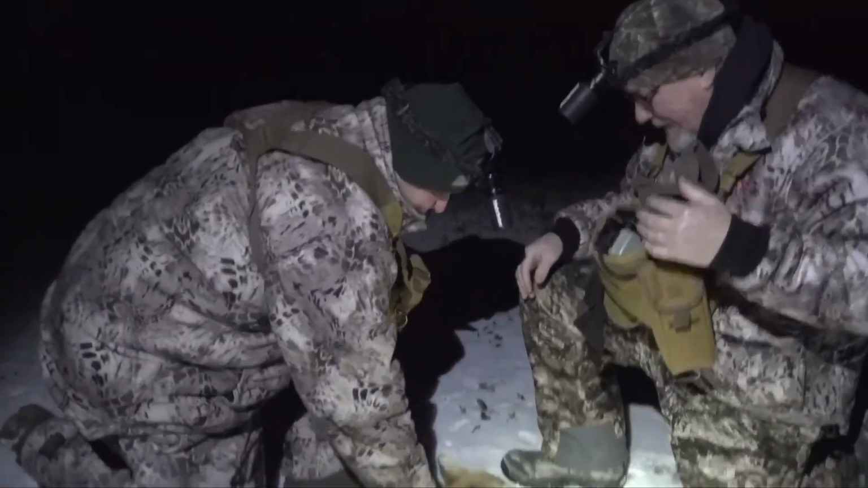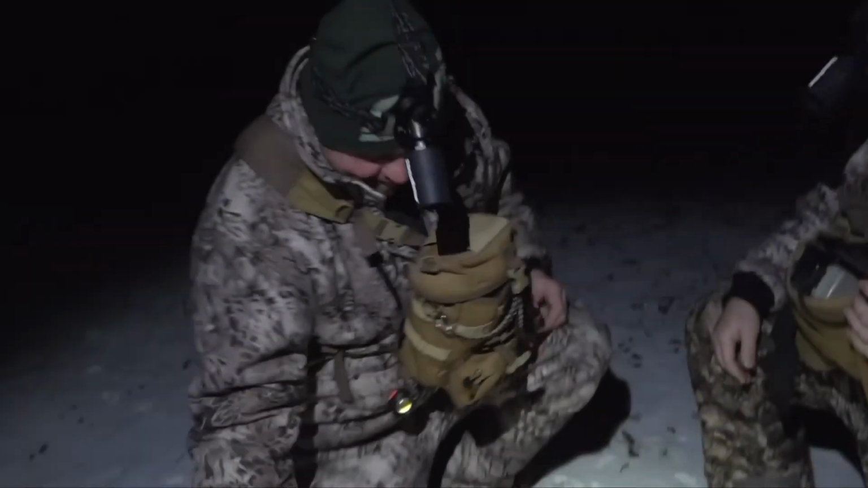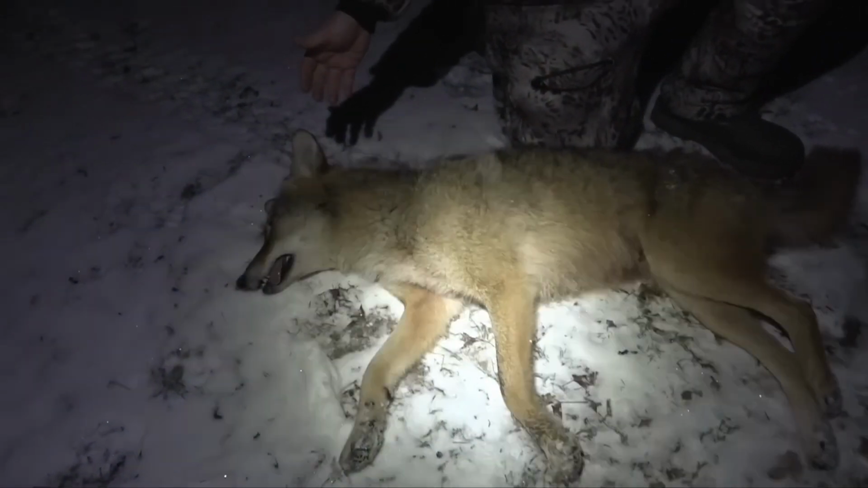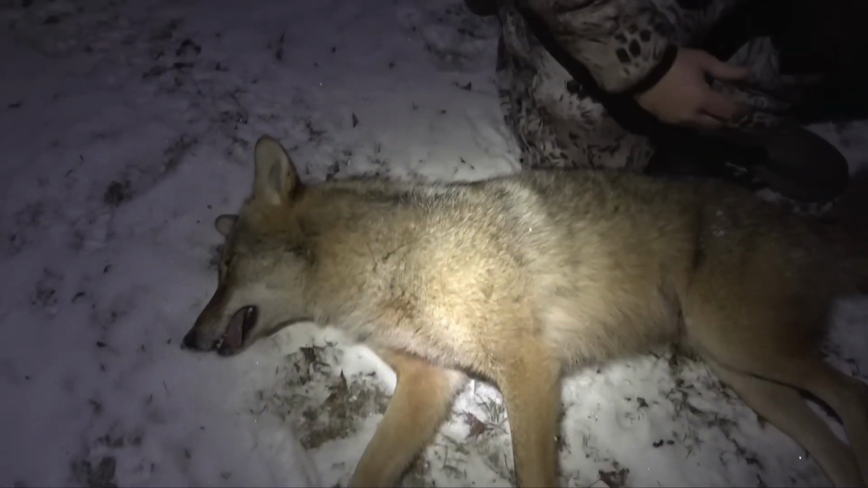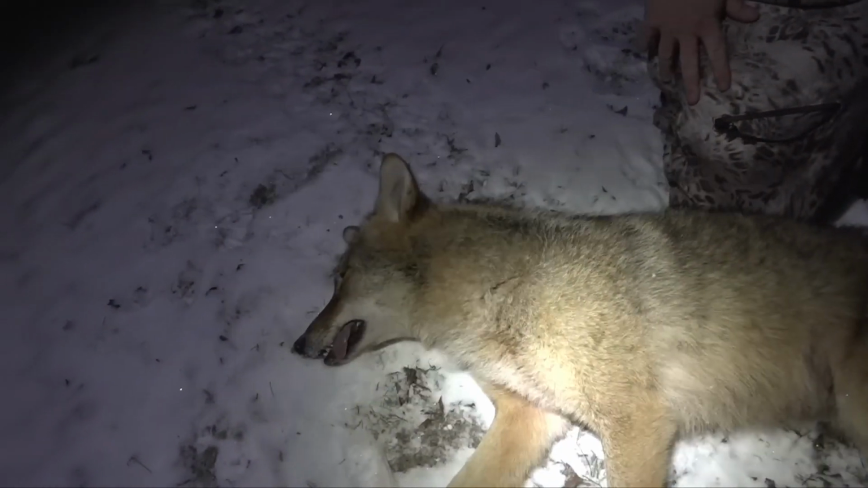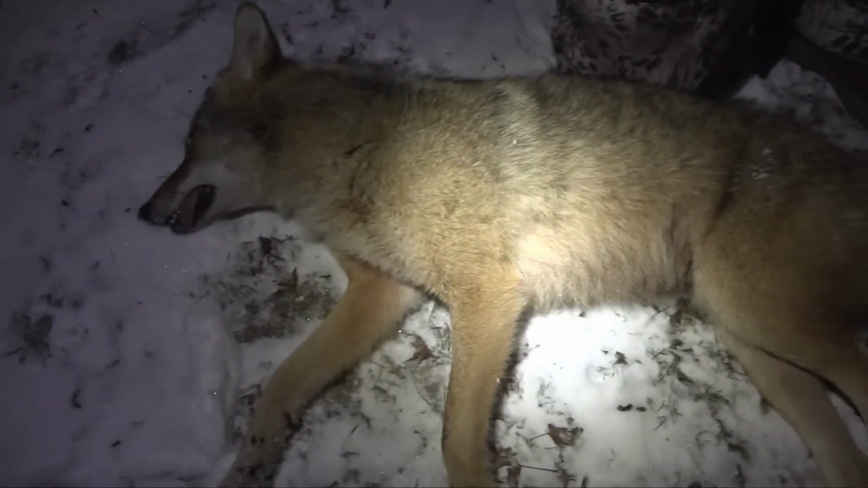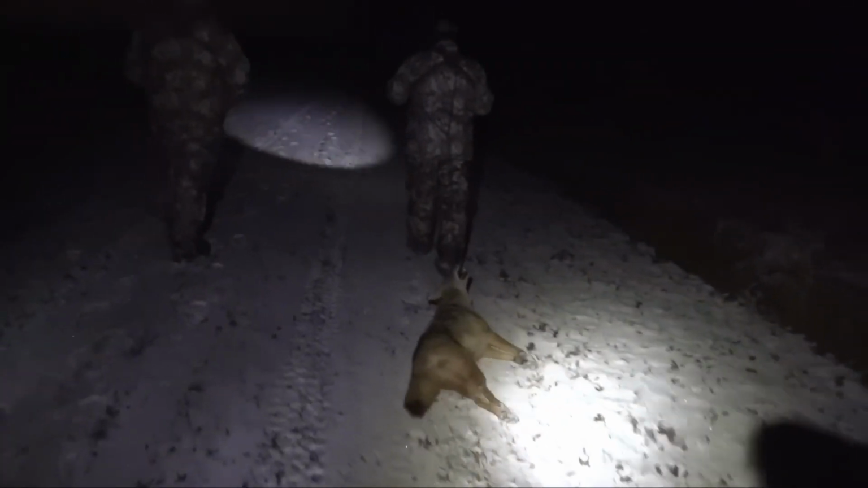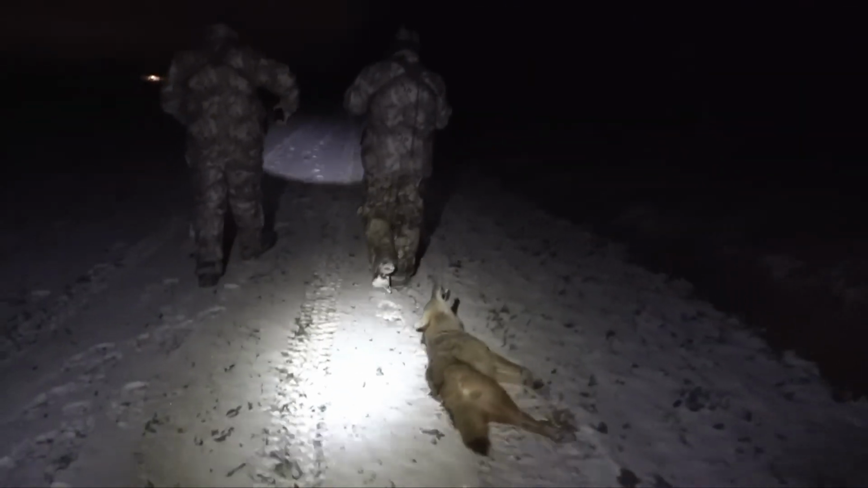Okay. So with the 243 rifle, you don't see an exit hole in this coyote. Both bullets hit. We heard there's no exit hole. You have to have the right bullet, the right speed, and you don't blow the coyotes up. You can't even tell where this coyote's hit. There's no blood. The small bullet holes will make this coyote hide a lot nicer for a fur collector.